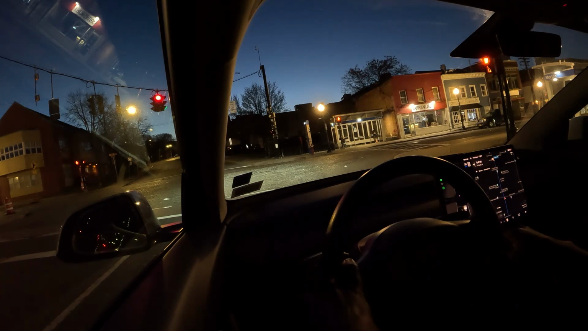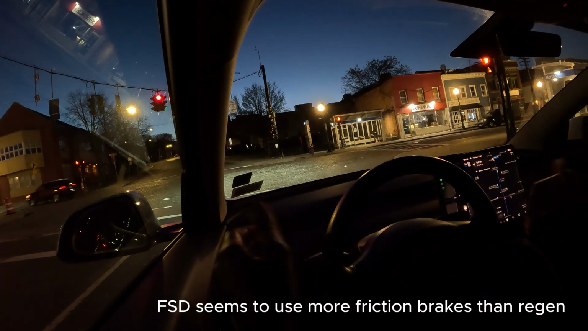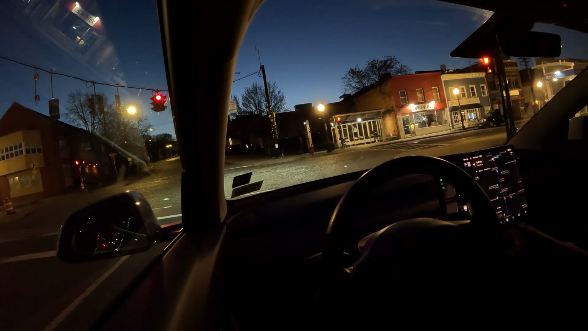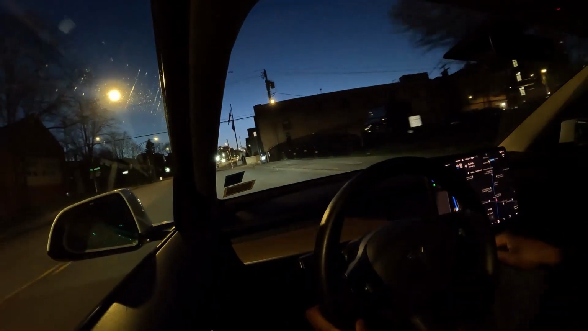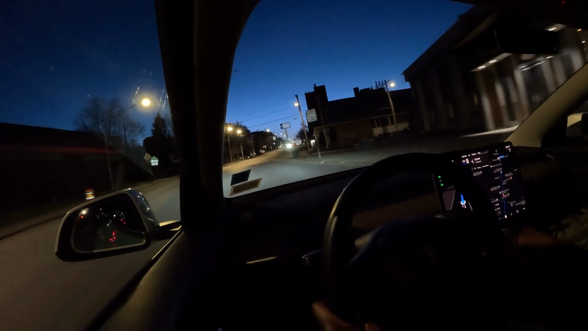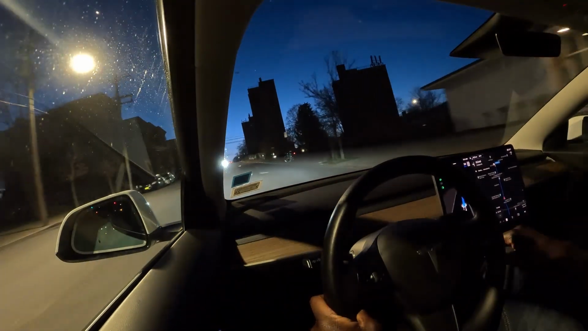Seems as though in Full Self-Driving it tends to use the physical brakes more than the regen. Maybe because it has a little bit more control as to what it's going to do and how much braking force is going to be applied. So that's just an interesting note. All right. One more minute to our destination.